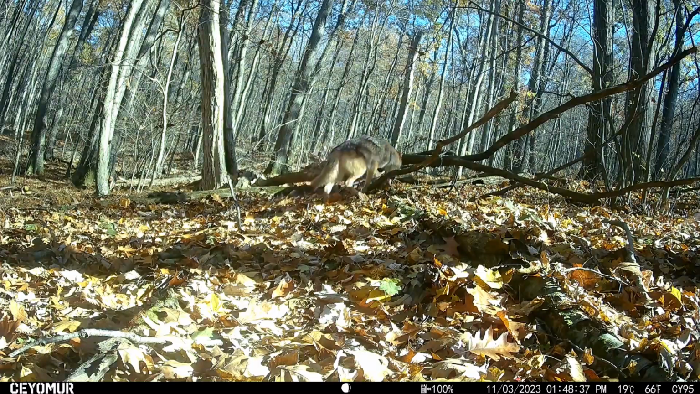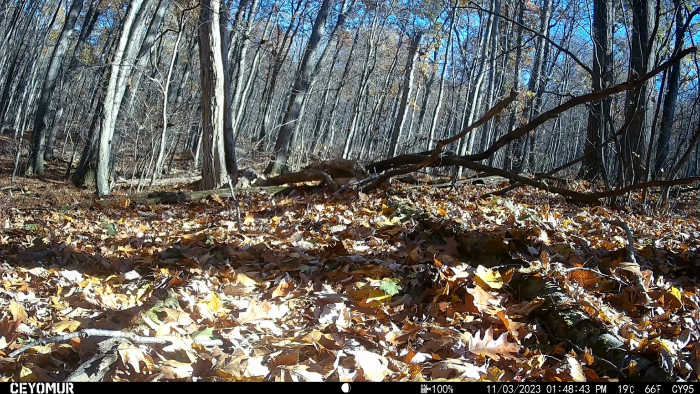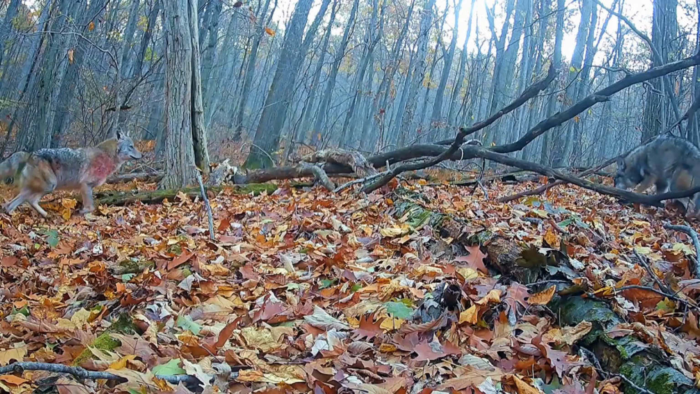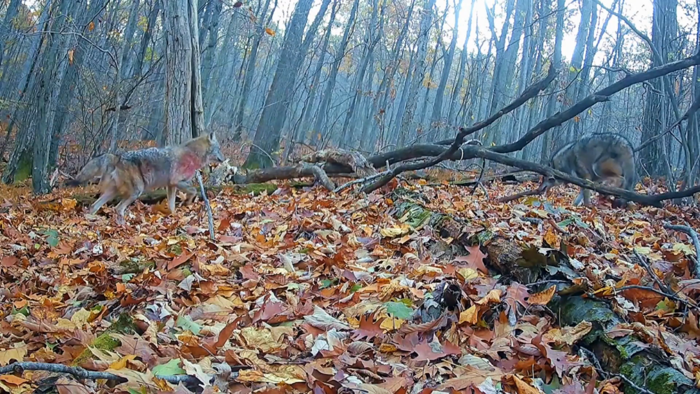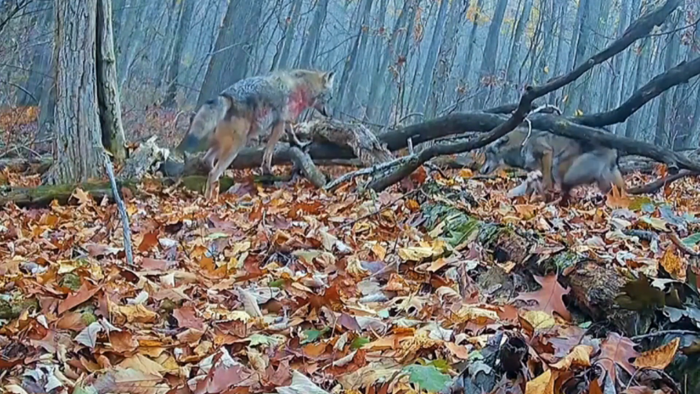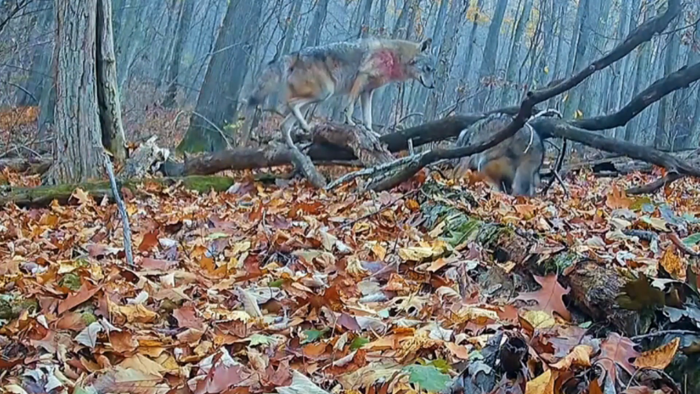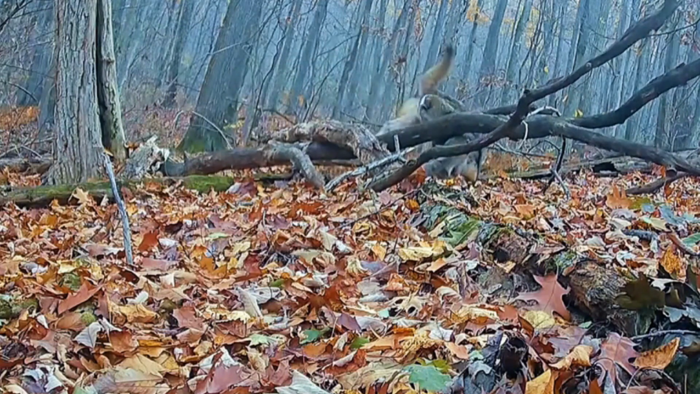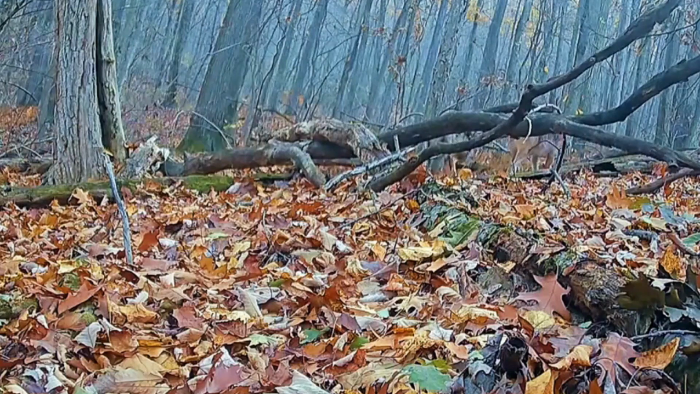The other thing I'll note is the first two coyotes that are on this clip were some of the largest PA coyotes that I have ever seen. I captured quite a few coyotes, although they are deathly afraid of trail cameras. Most of the time they're just running past the camera, or if they do see the camera, they are out of there. But in this particular instance, daytime footage, they didn't notice my camera, and I got some great coyote video.